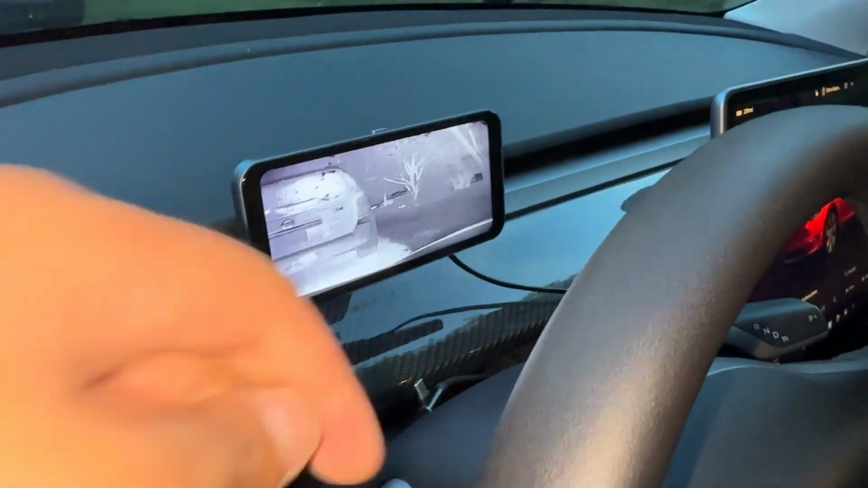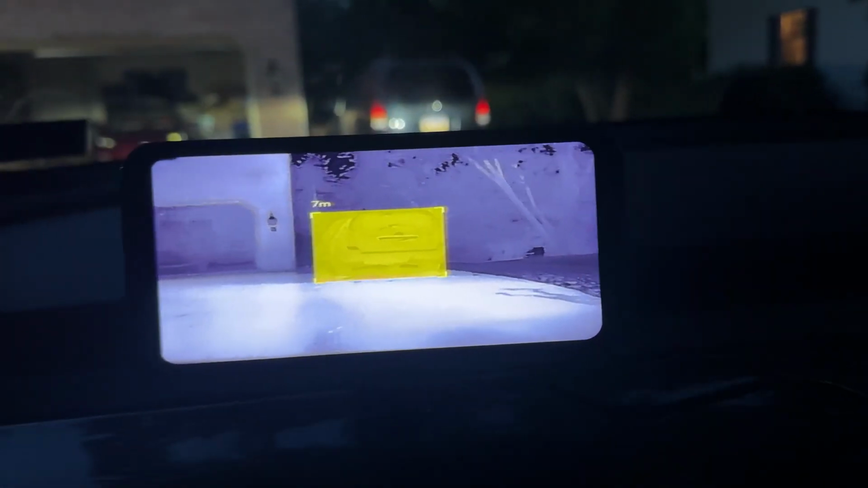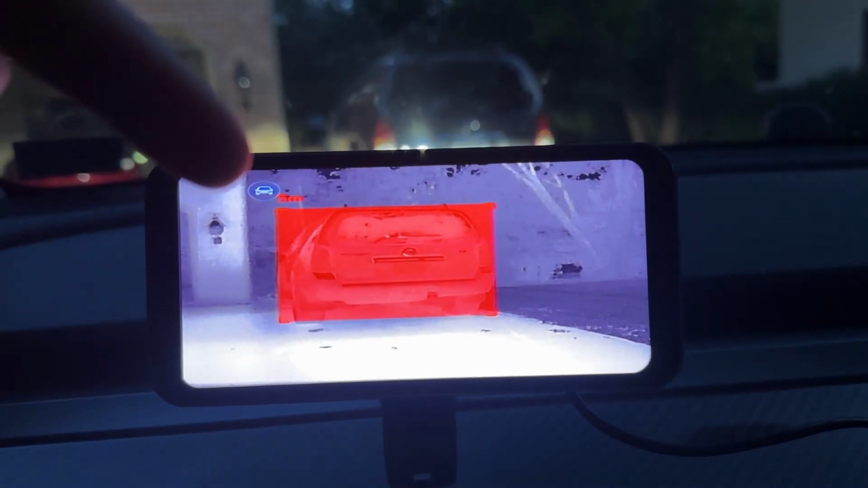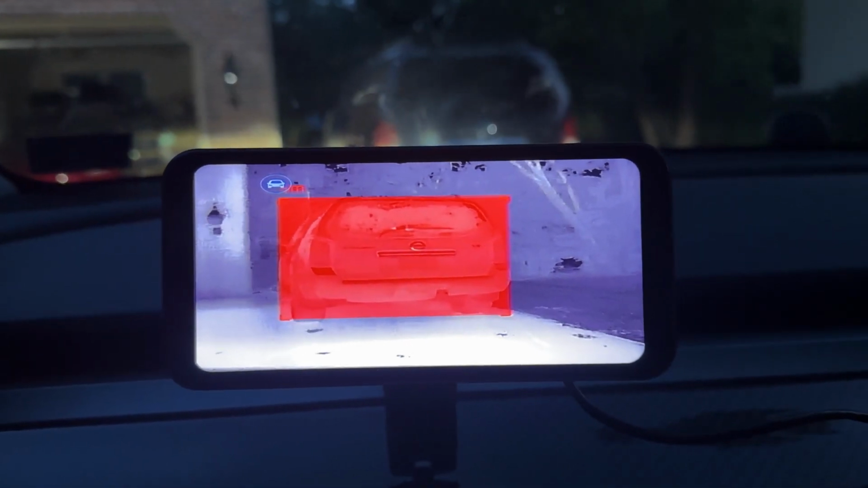We have got a visual of the front right here. Look, right now it has locked in that car at around 9 meters. And if we start driving towards it, it slowly updates how far that car is, and it's going to start giving us red, and it tells us that it is an automobile, which is a car. So the AI recognized that it is a car.